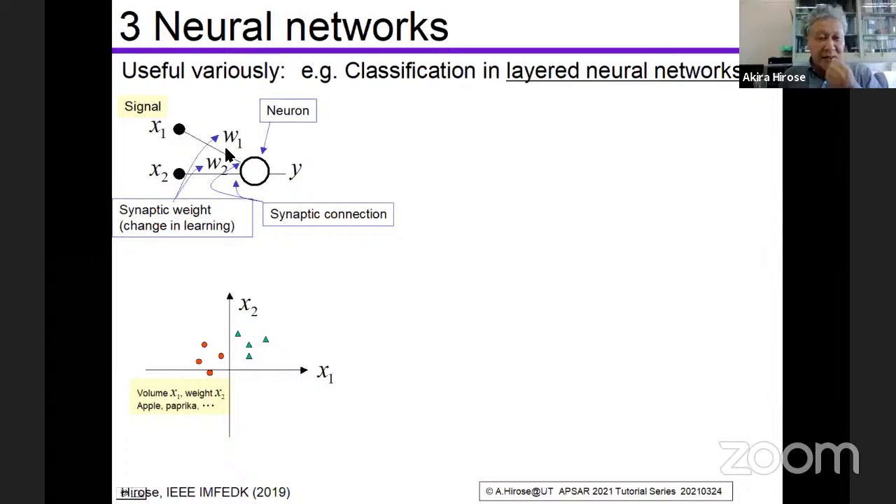The McCulloch-Pitts model neuron does the following. The input signals, X1 and X2, are weighted with weights W1 and W2, and then summed.